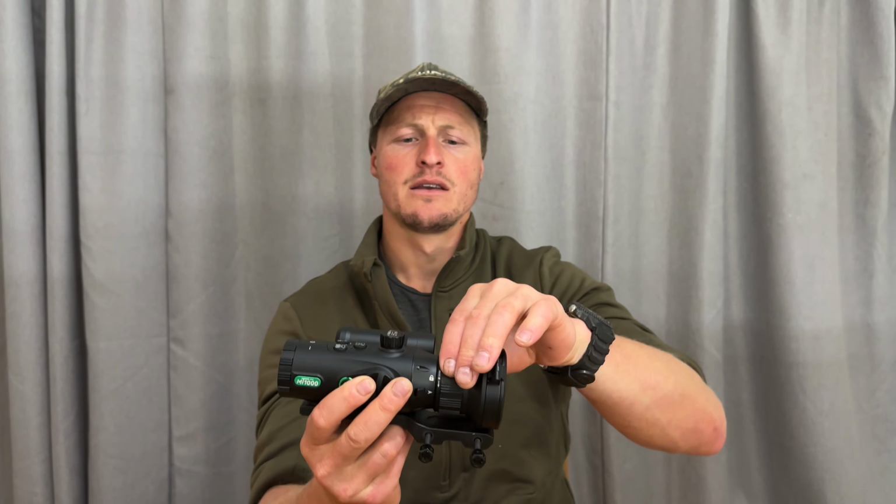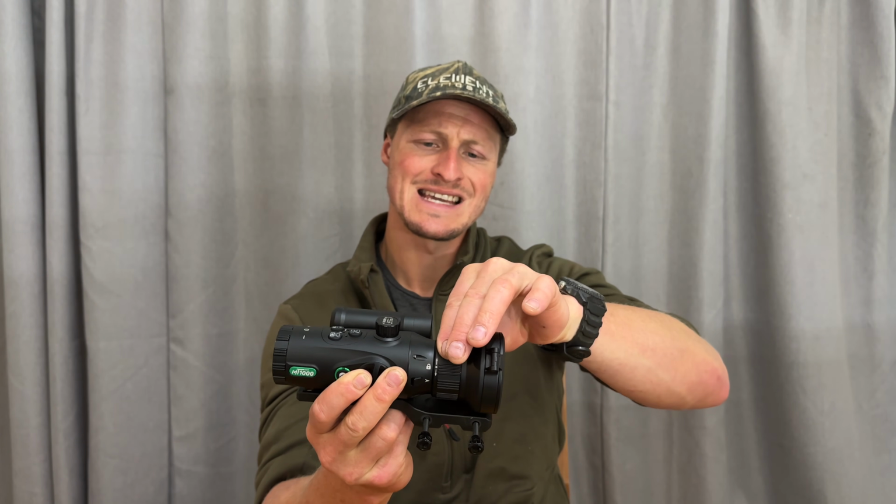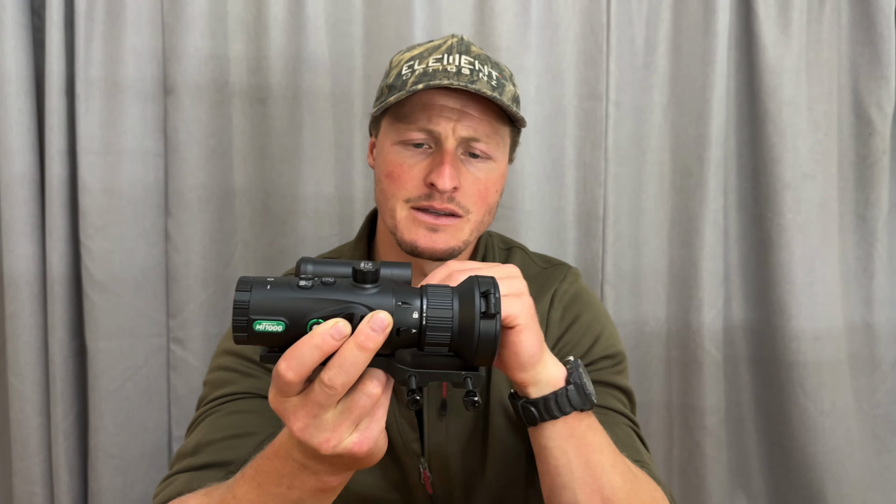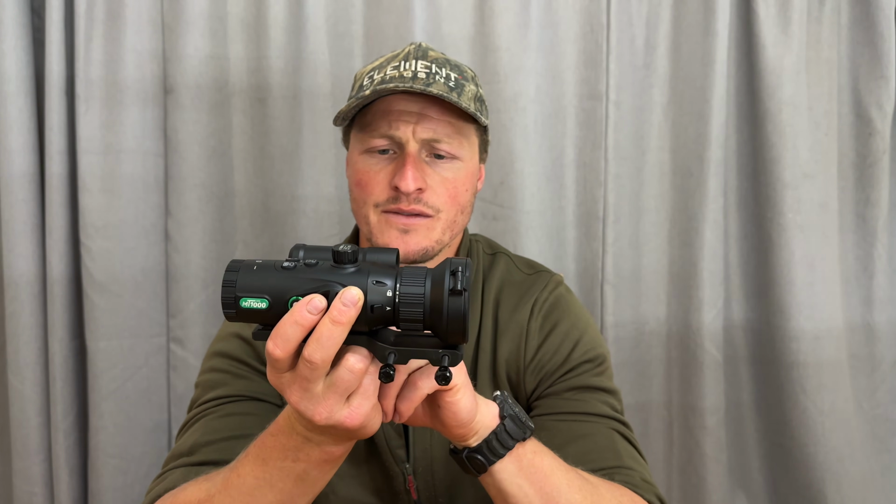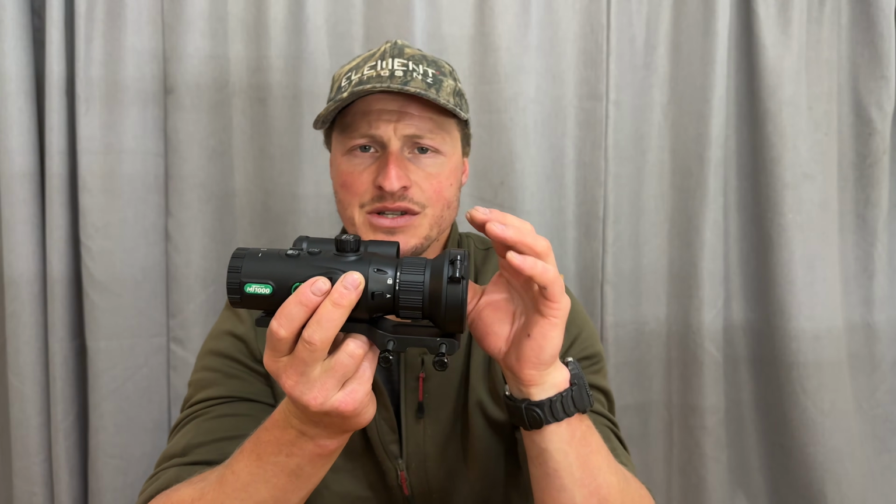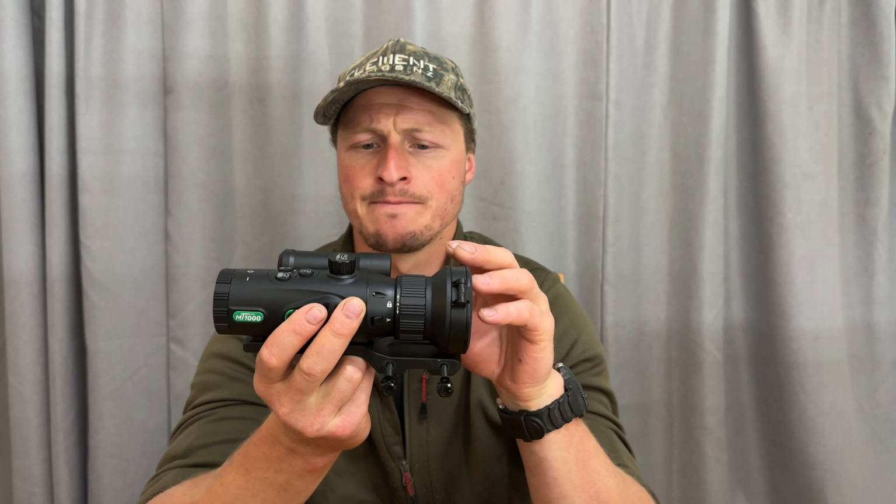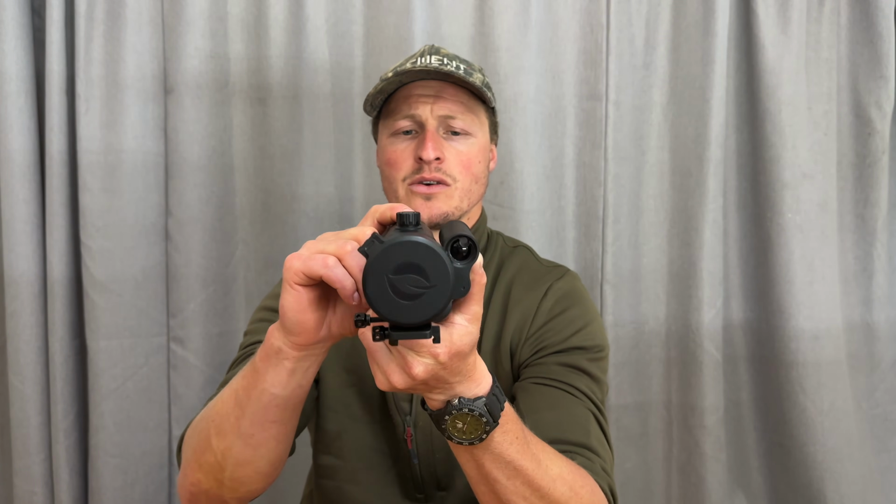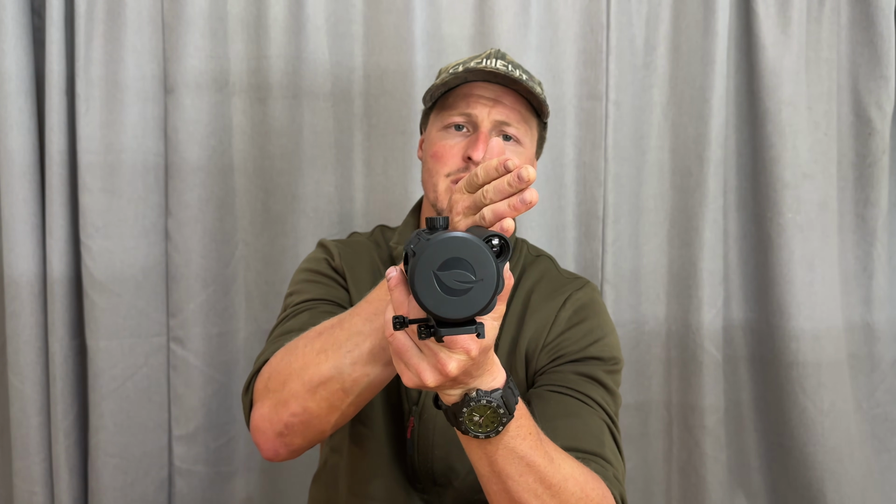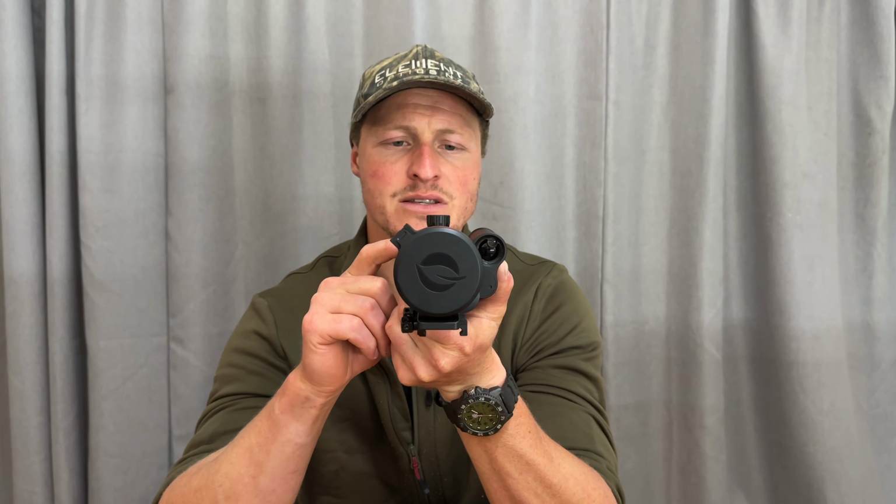We have a focus adjustment here just behind the lens, and this is knurled. That's very easy to manipulate, and it's in a very natural position too as you're scanning around to be focusing the unit if needed. That was only really required when you were having big variations in distance. For the most part, you didn't need to move around too much at all, which was a nice feature. I do like the orientation of the unit, having the battery and laser rangefinder on the left hand side, leaving less bulk over your bolt operation and ejection port, things like that.